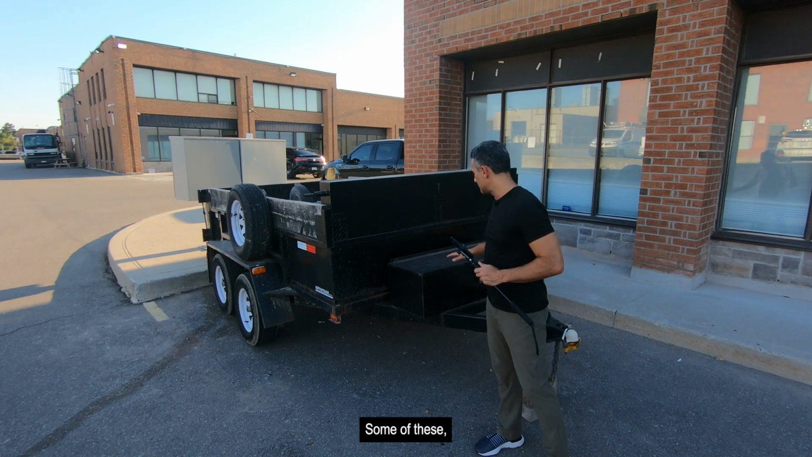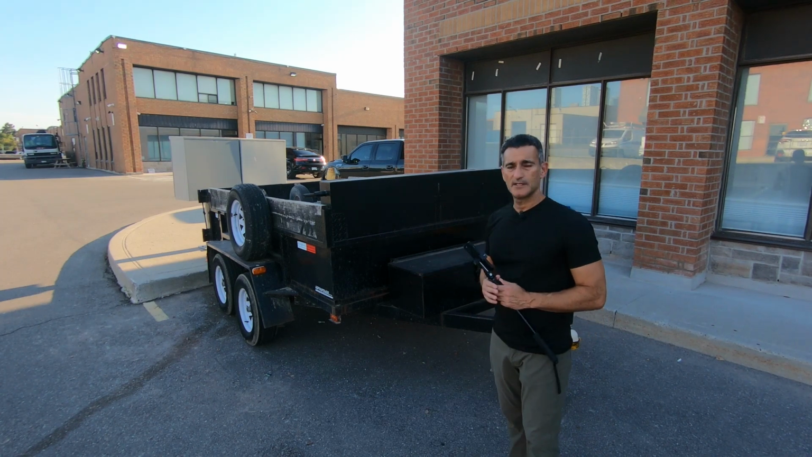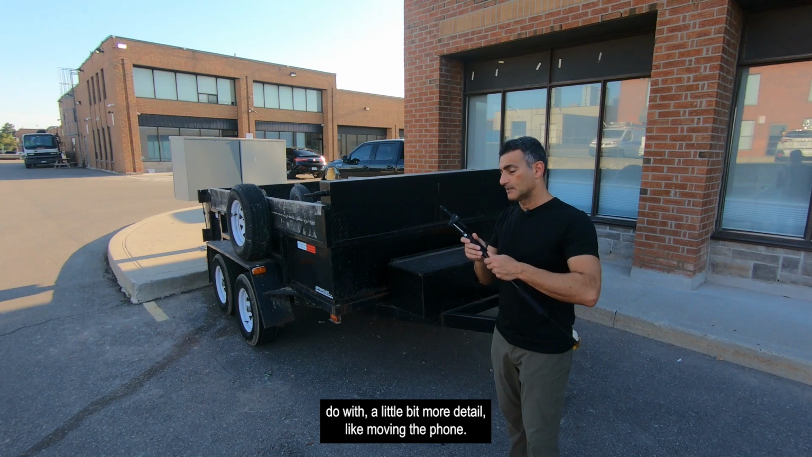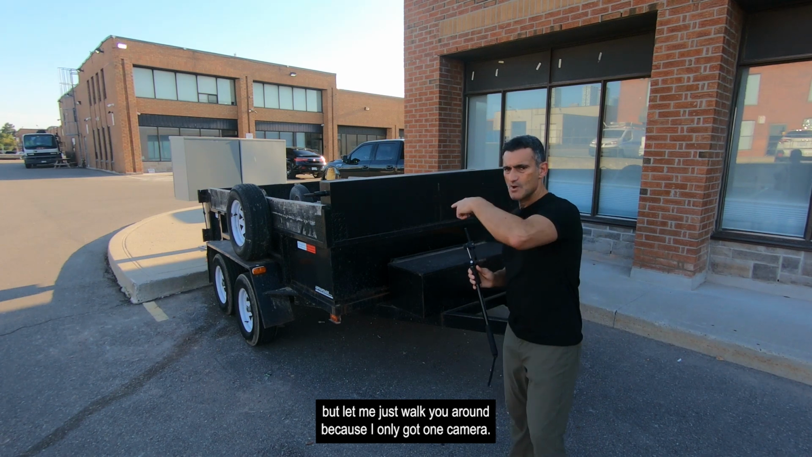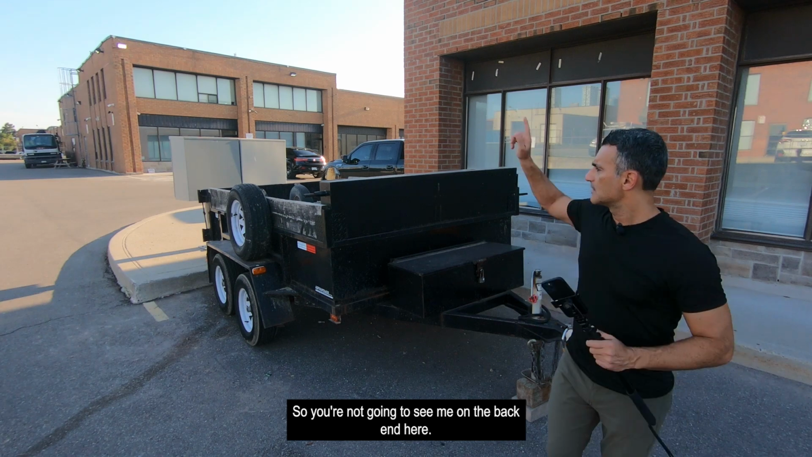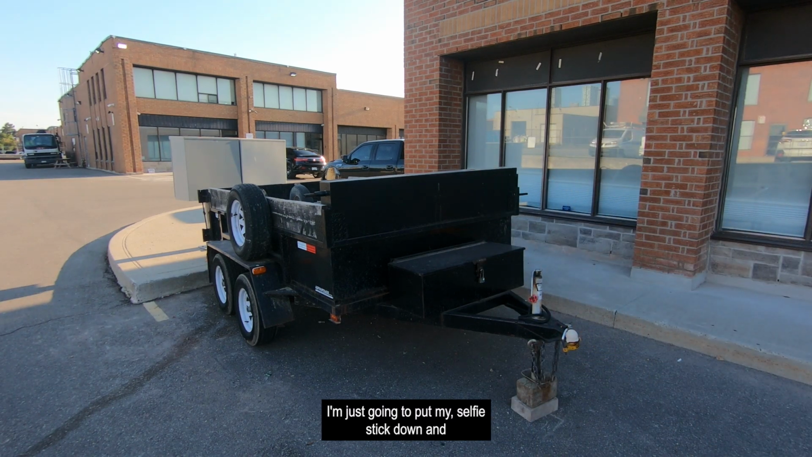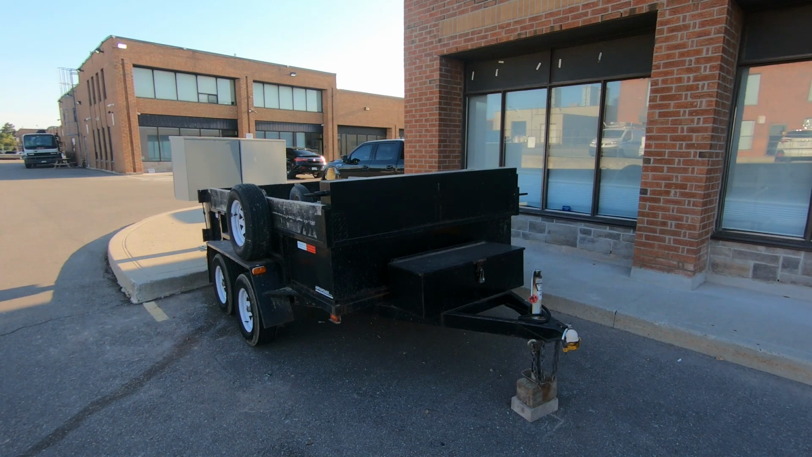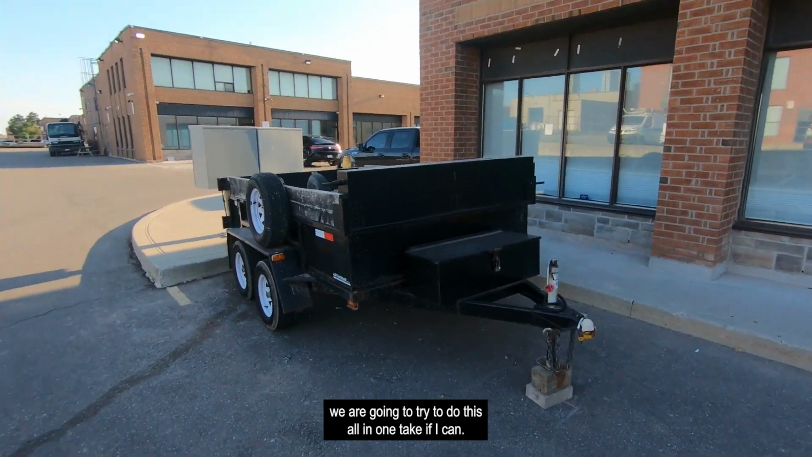Some of these surfaces, I may want to go around and do with a little bit more detail, like moving the phone. I'm not going to get too picky, but let me just walk you around because I only got one camera, so you're not going to see me on the back end here. So let me do that. I'm just going to put my selfie stick down, and we are going to try to do this all in one take, if I can.